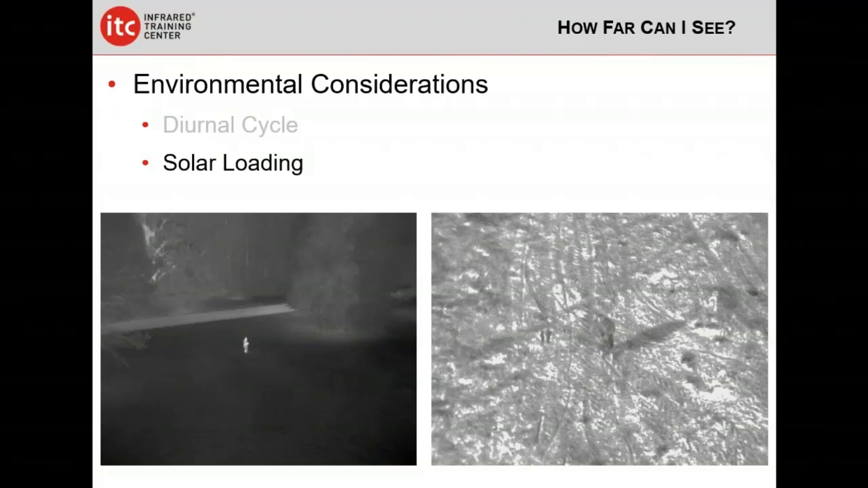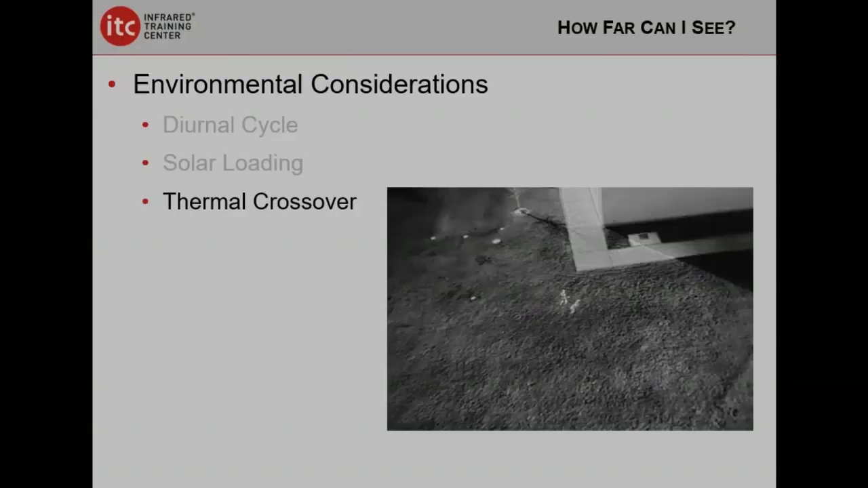Okay, so if you're doing a search and you're doing it in the daytime using thermal, you have to keep in mind, where am I in the diurnal cycle? What is the environment I'm in, and what are the possible implications of how long this person has been exposed and their surroundings have been exposed to the sun. Okay, so that's what we call solar loading.